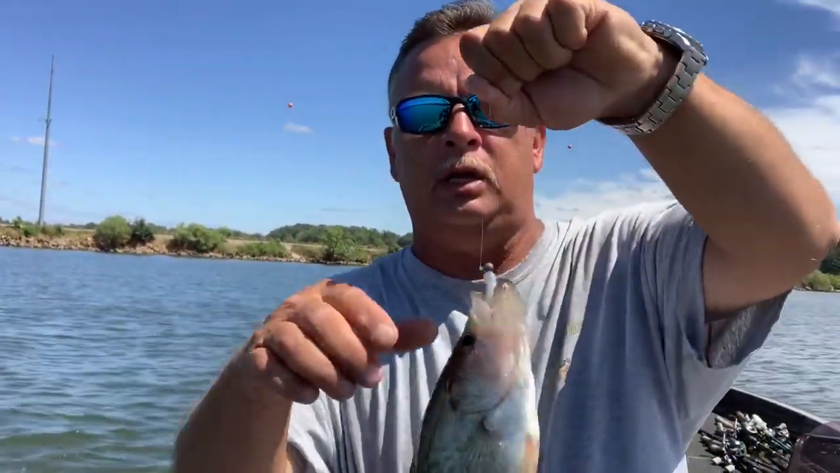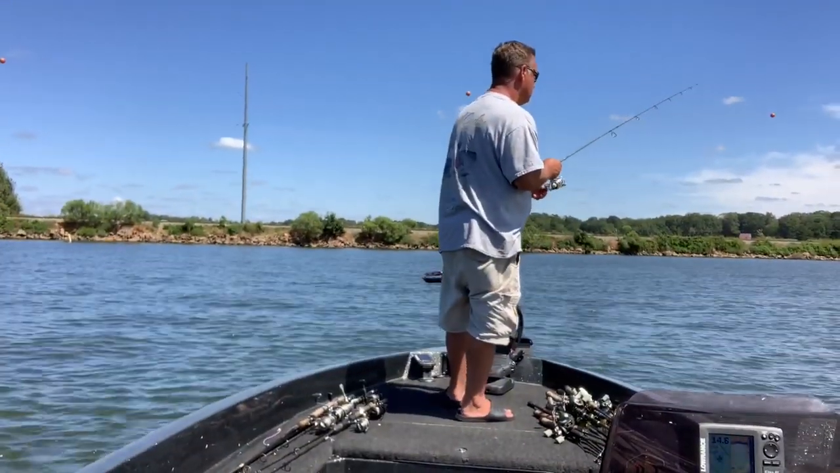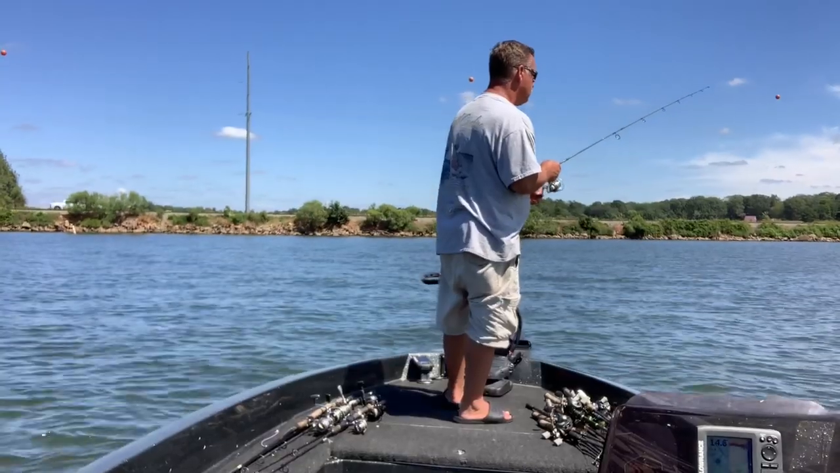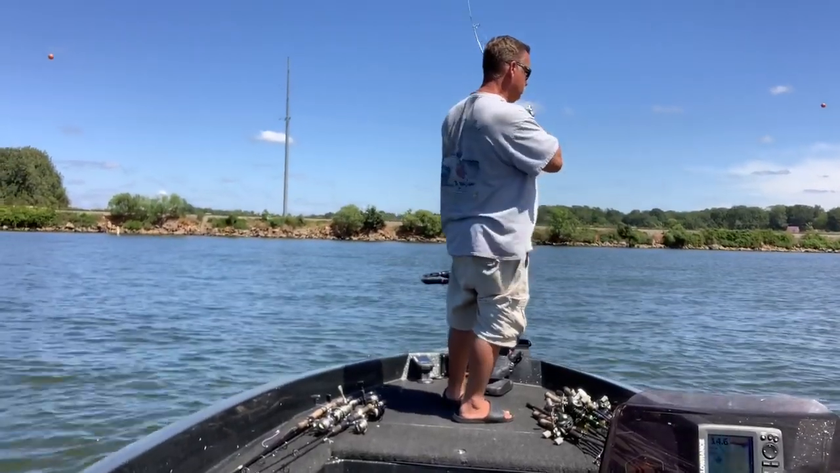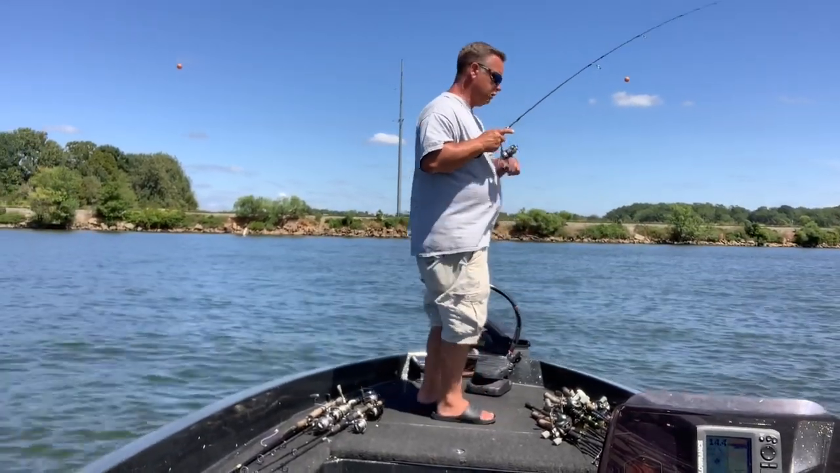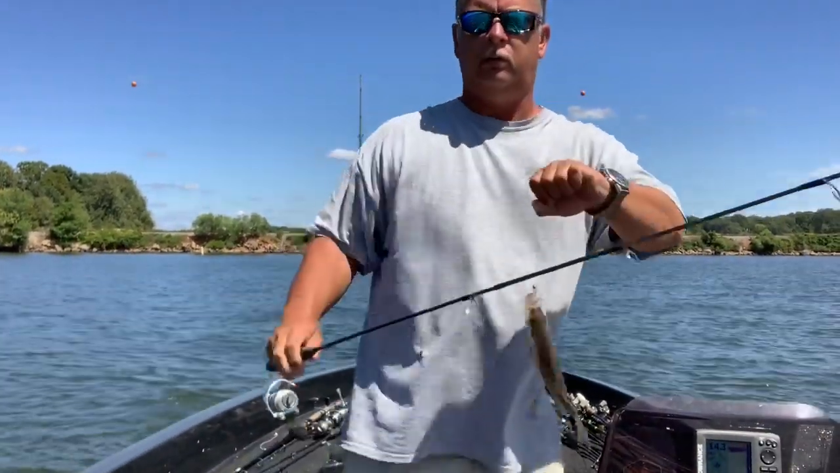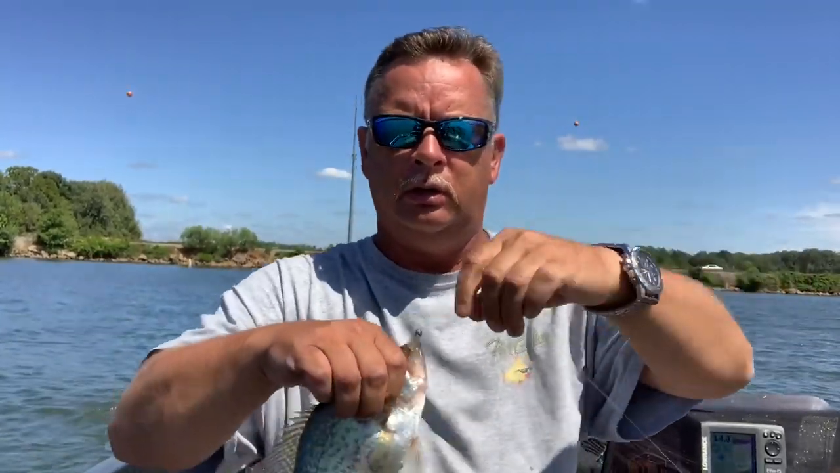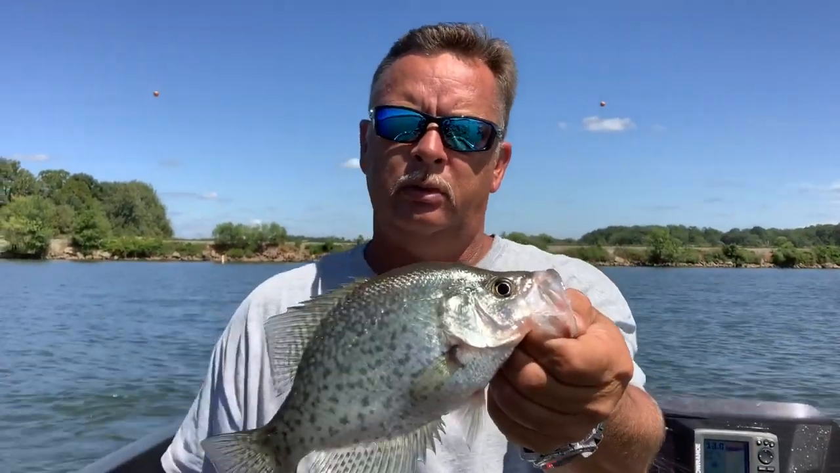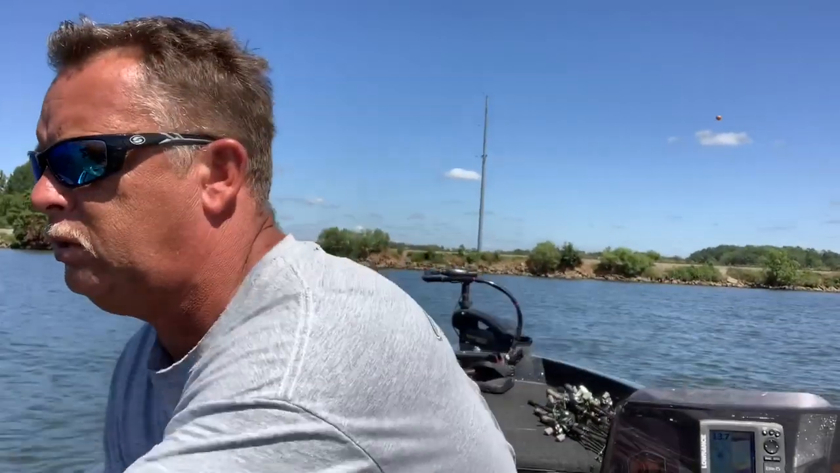Here's a good one. Yes, sir. Kind of a little guy. We're gonna let this one go too. He'd eat though. He would eat. He's a good fish. Look how fat that little jugger is. You don't think he's been eating? Good fish. We'll let that little guy go.